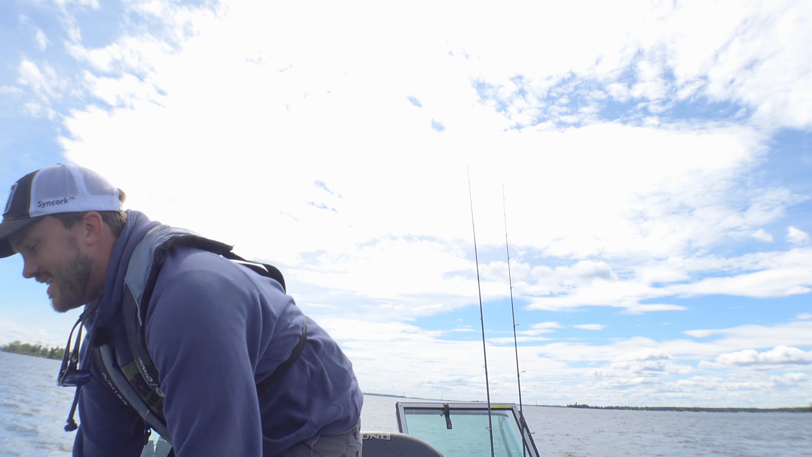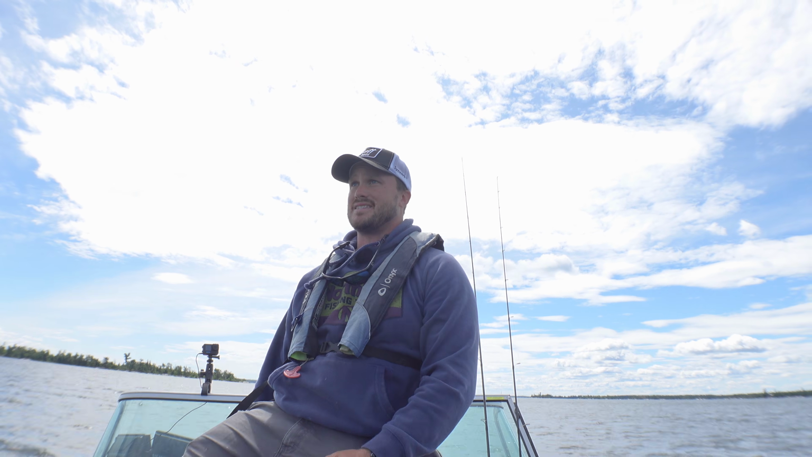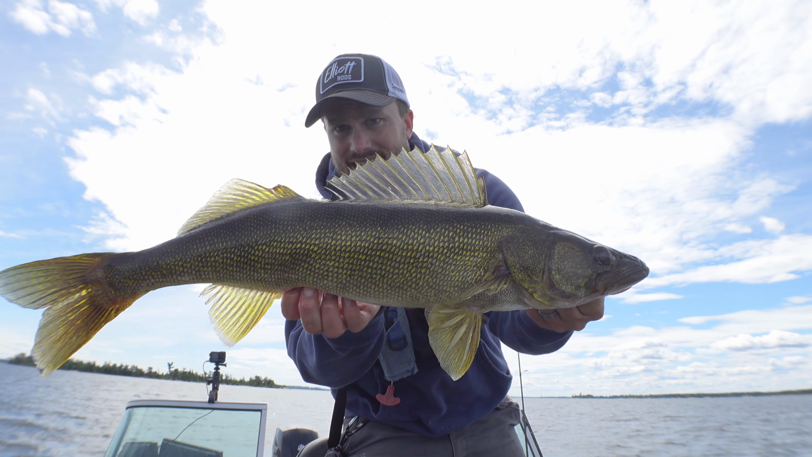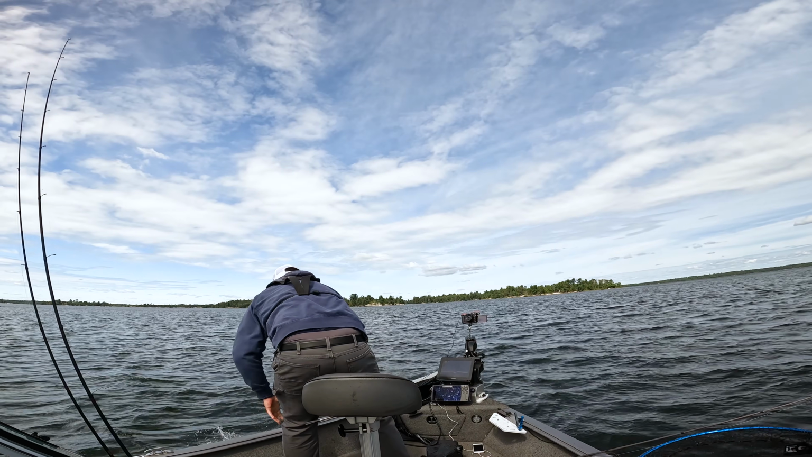Oh my gosh. I will never get sick of this. I absolutely love being up here. It's such a cool body of water and so many big fish. We got another 27.5. Man, these fish are so fun.